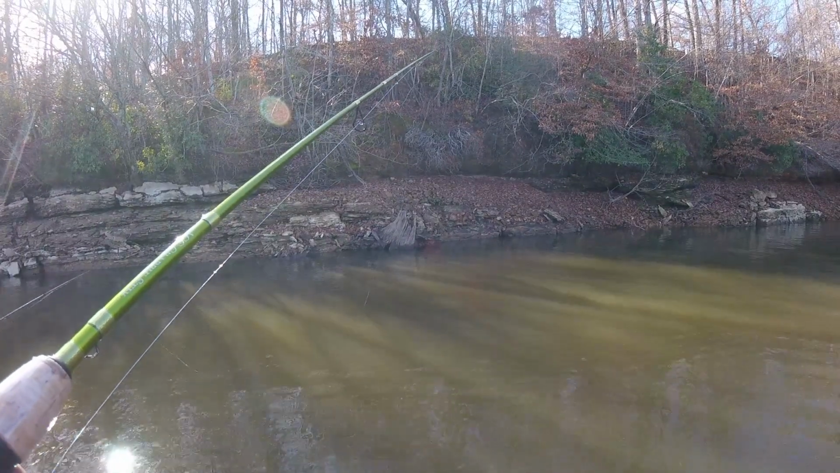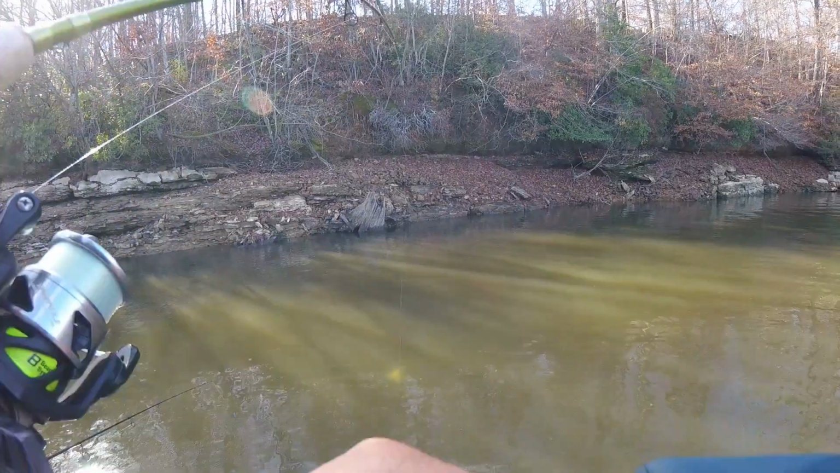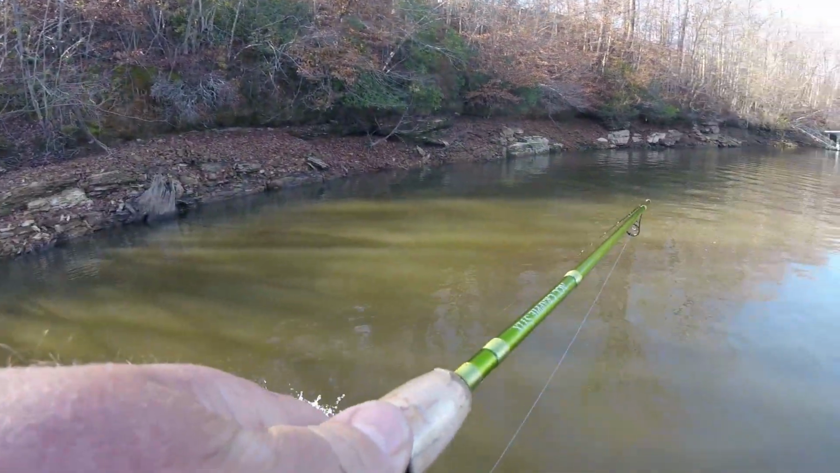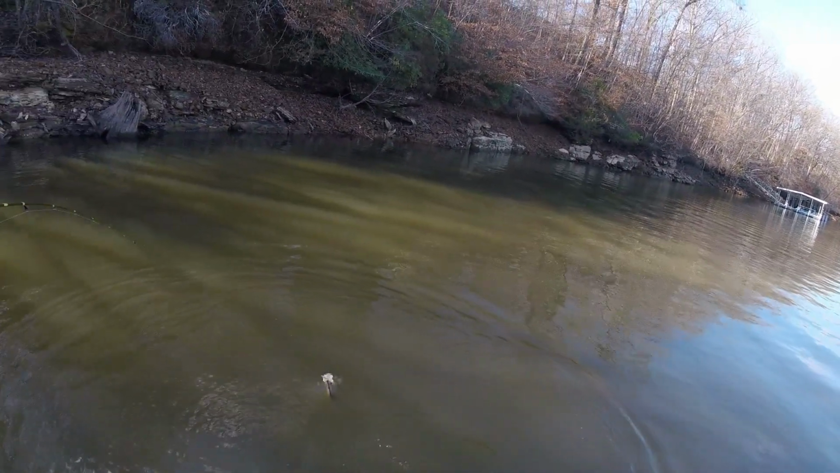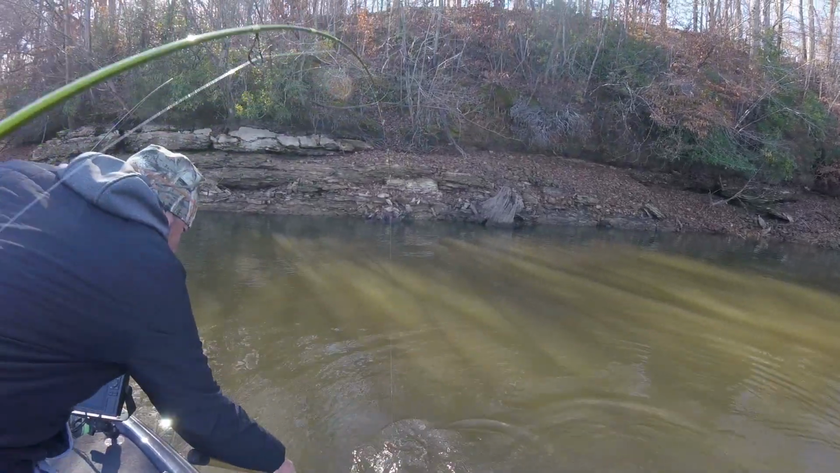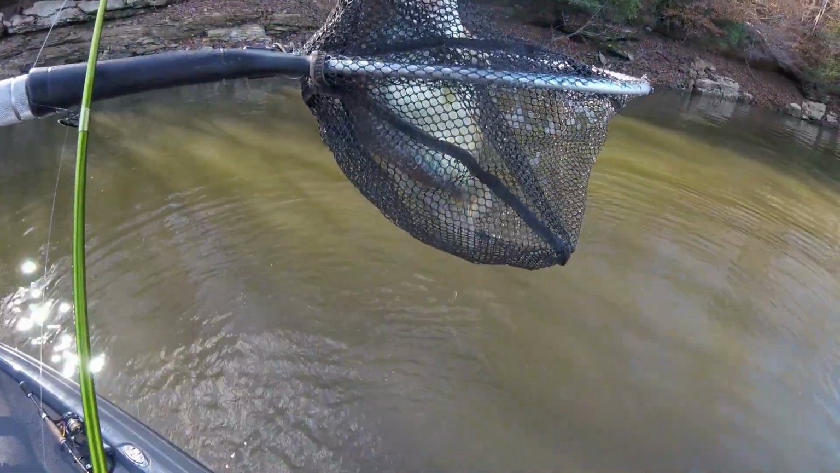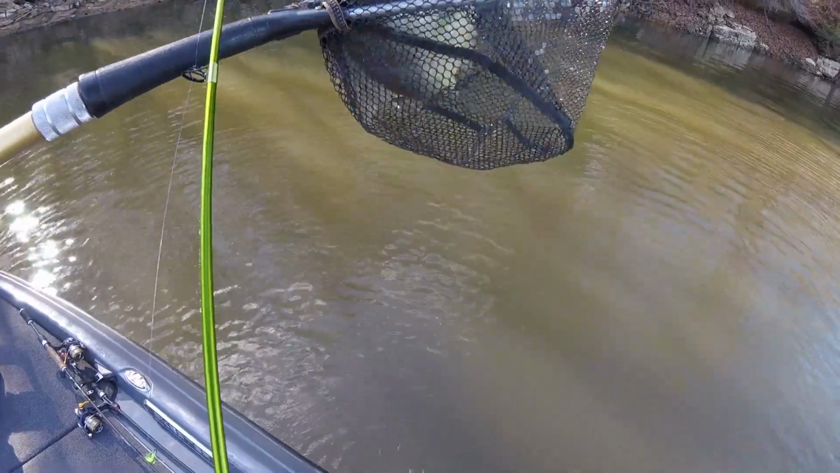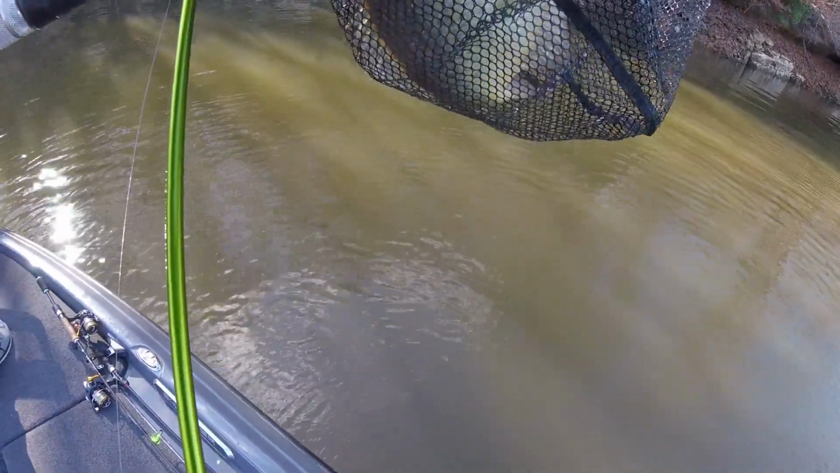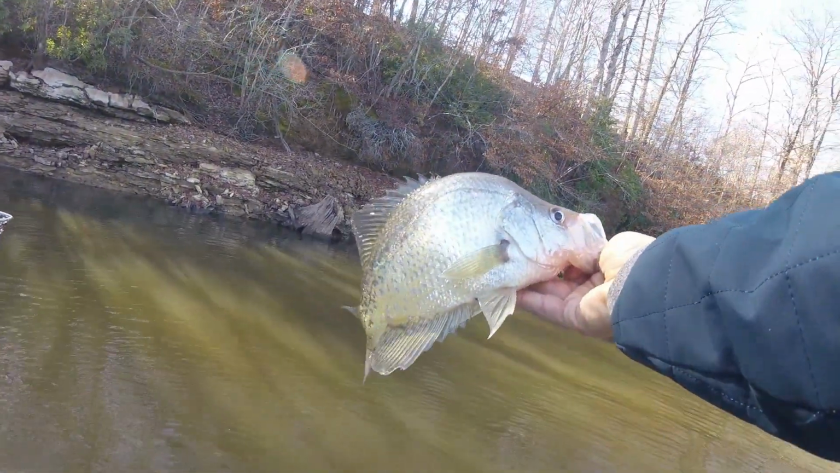There's a bunch of them down there. Look at them. There he is. You got him? I just old schooled that one. That's pretty good. Oh, yeah. He's humpbacked. Oh, that's a good one. You got him in there. There we go. Well, that's a funky looking one.